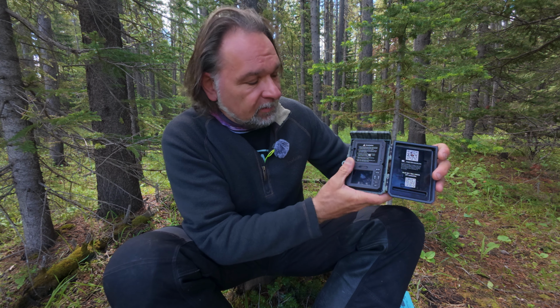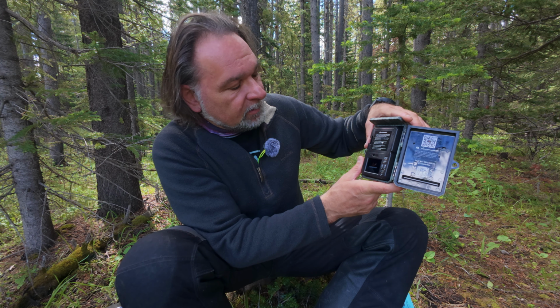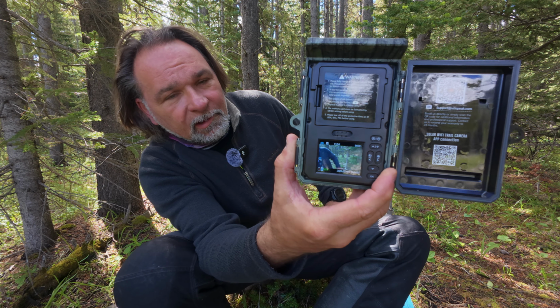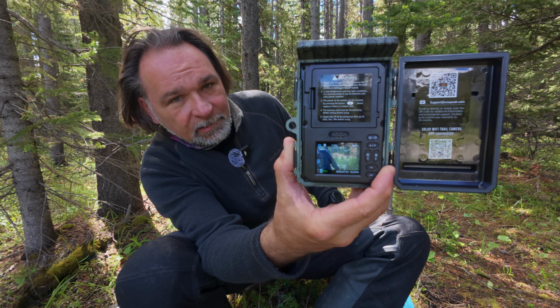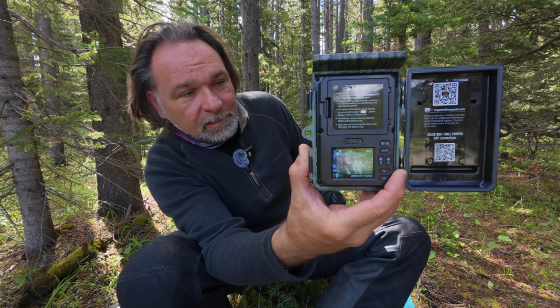I will switch the screen on so you can see the quality of the screen. So this is more or less how it looks. Of course, on a camera you're not going to be able to see exactly the quality of that display.